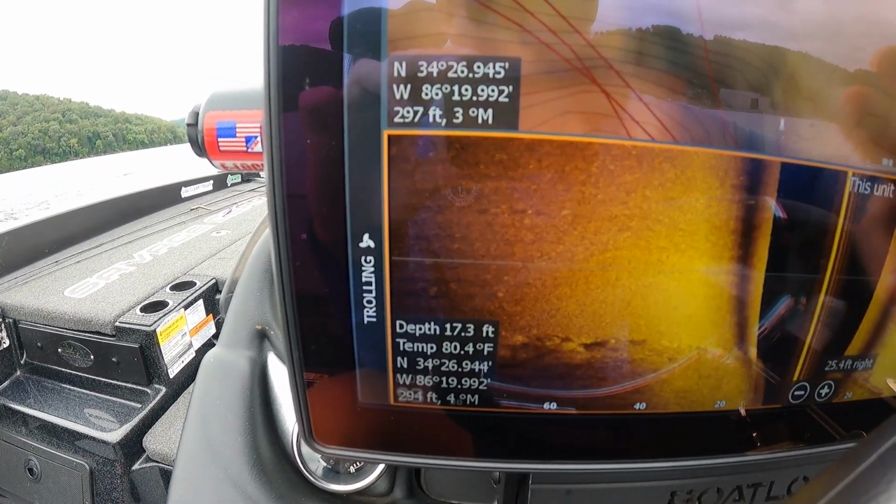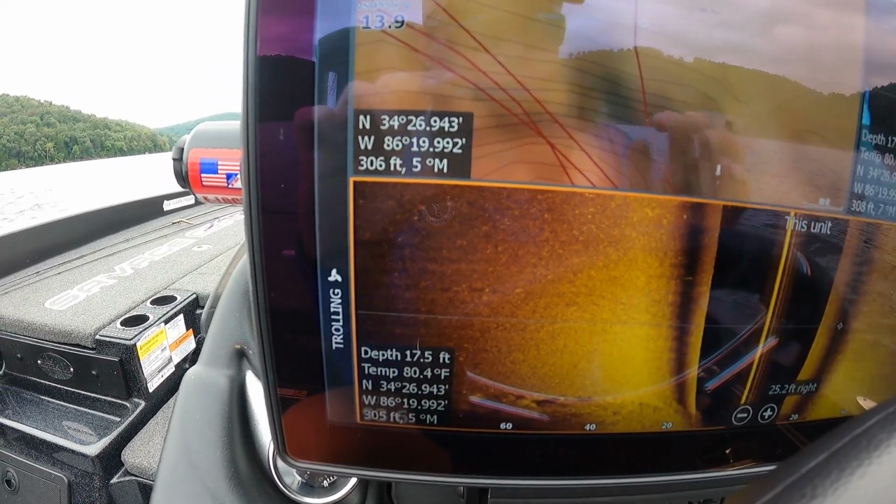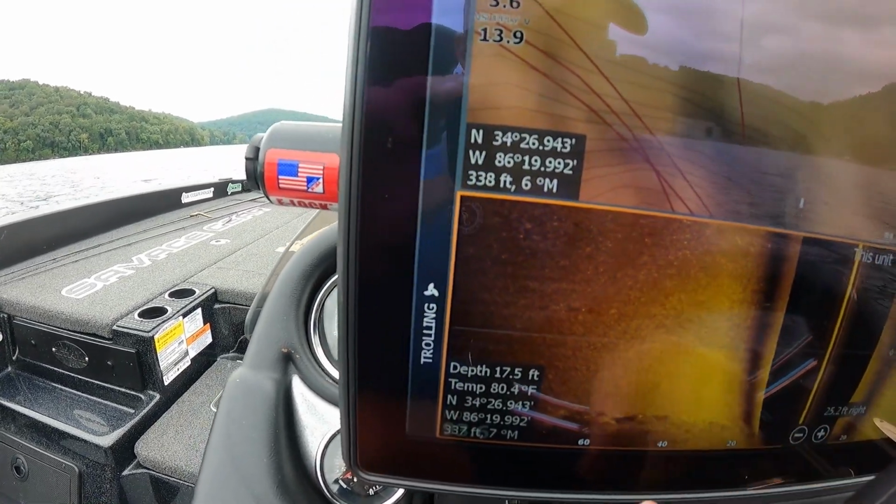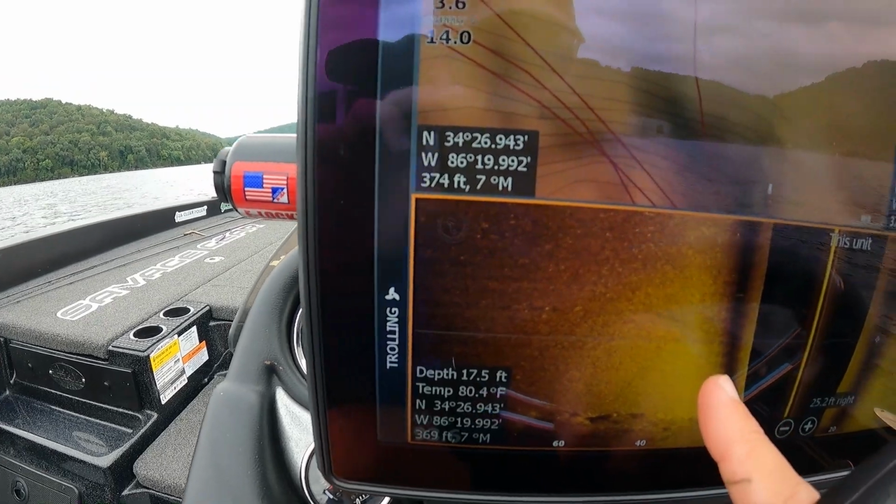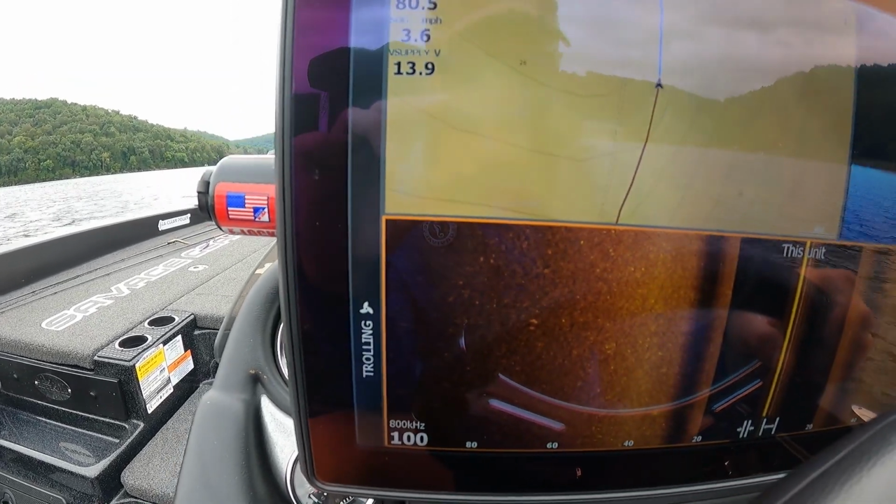It's really nice if you think you might have seen fish but you weren't sure and you want to mark it, or maybe you saw a stump but weren't sure you wanted to mark it, and then after about 100 yards you realized you did want to mark it, so you can scroll back and mark it. What I was going to show you guys was that hard shell. That's kind of what we like to look for out here on the Tennessee River, out on Guntersville today.